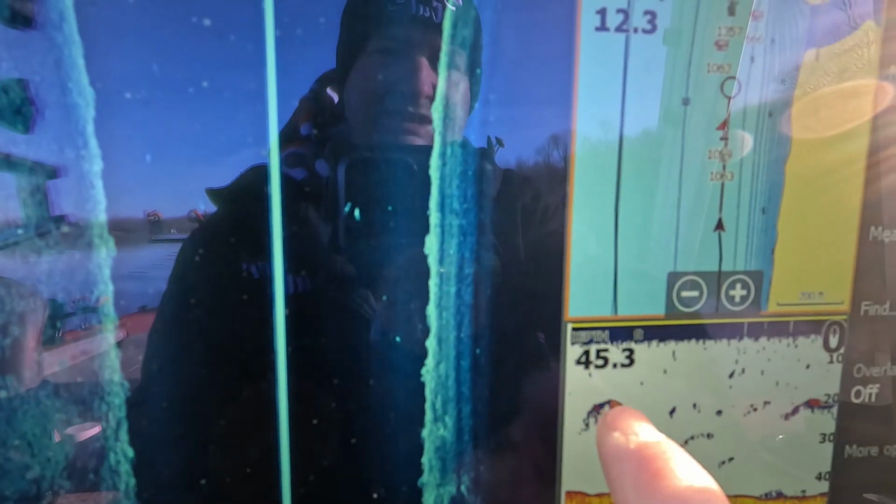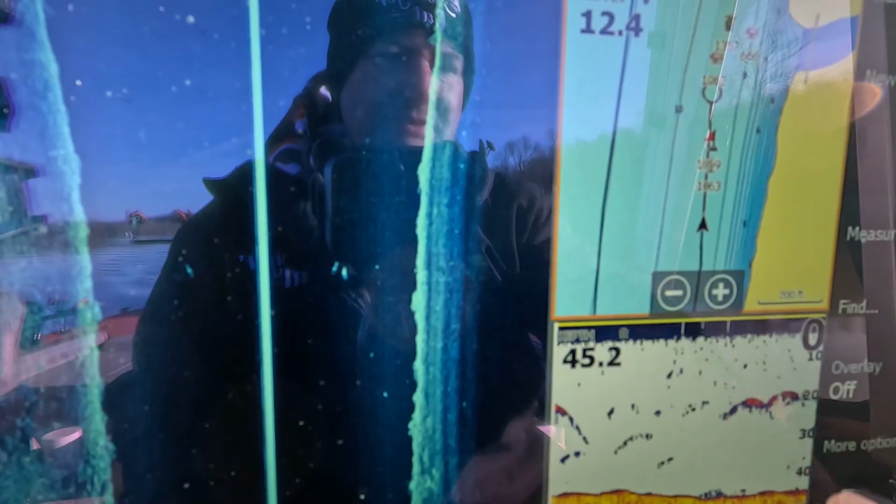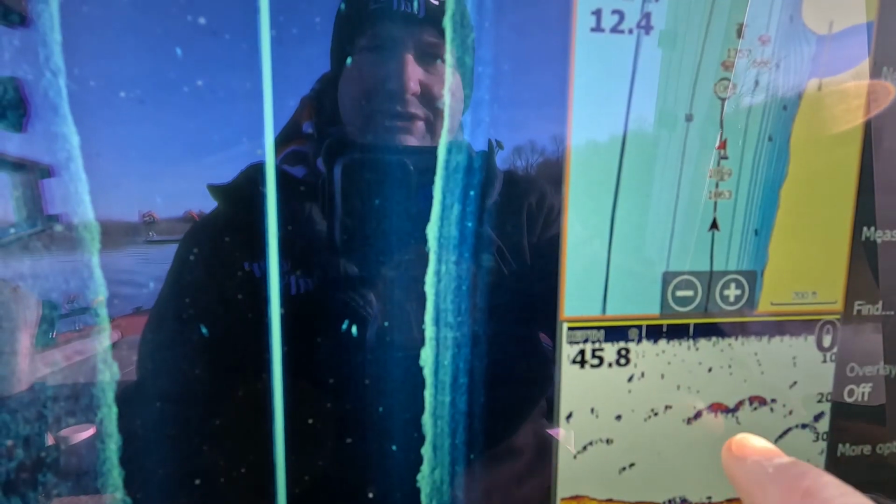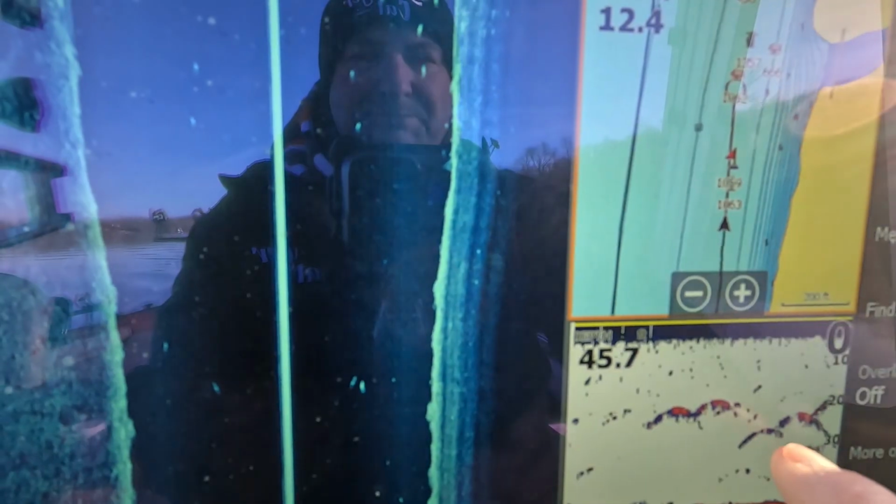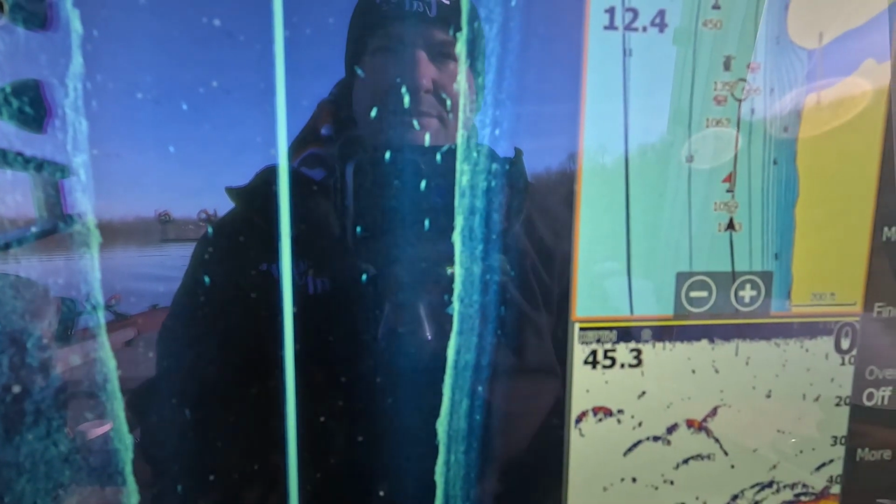This fish we see up here, those are long fish. Now we are in an area that has spoonbill, so I would assume that these are spoonbill. Yeah, you can kind of see how we're coming up into their nice tight school of them up off bottom. Them spoonbill like to suspend up off bottom.